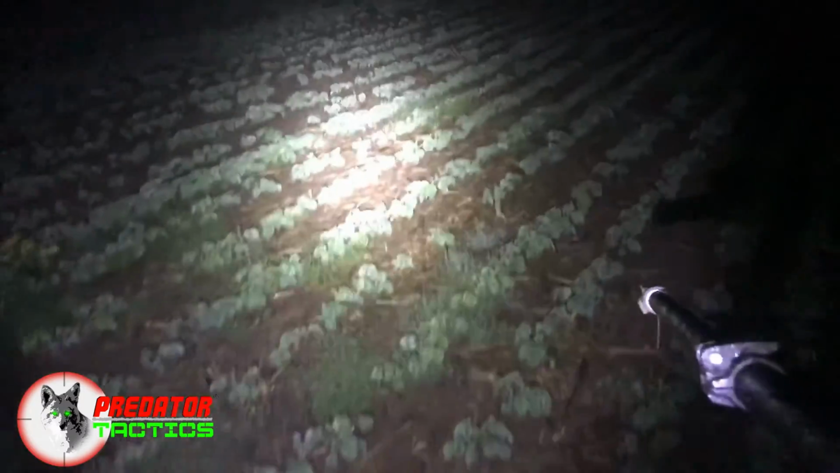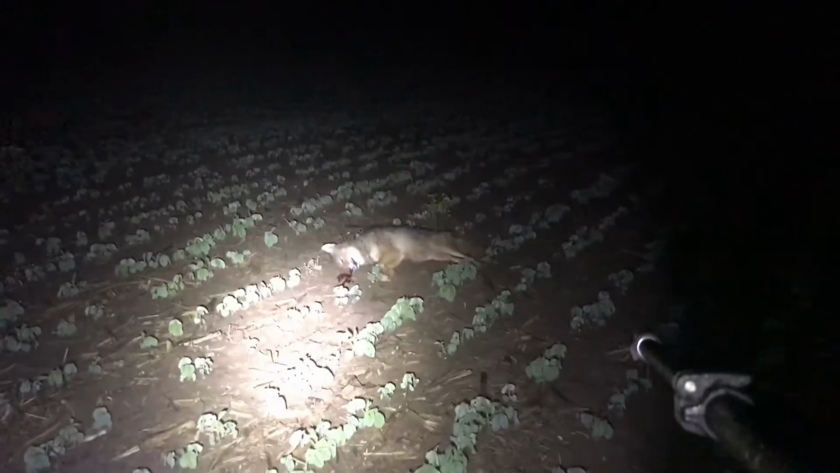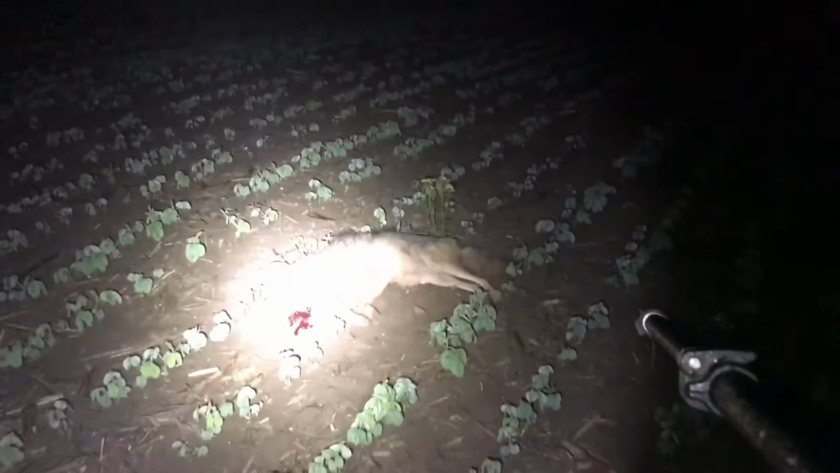We'll go over here and pick up this dog. Boom. First kill with the gun. Awesome. Smoked him. Breaking out this labor light that I always talk about to you guys for retrieving these coyotes. I think this is going to end up being a pretty good size one. Looked like it in the video. It was coming in real good. Pretty dog.